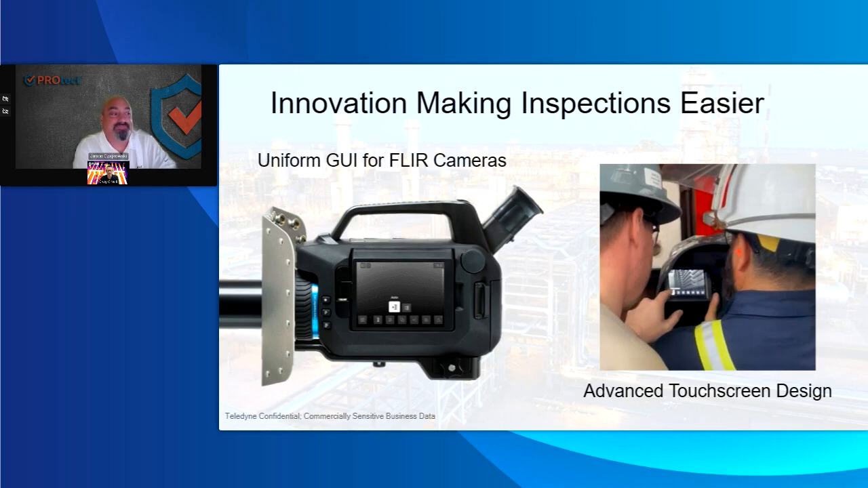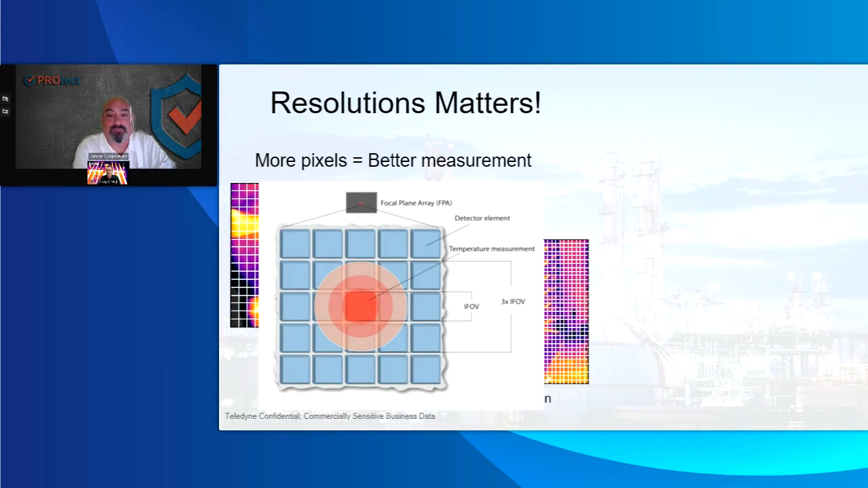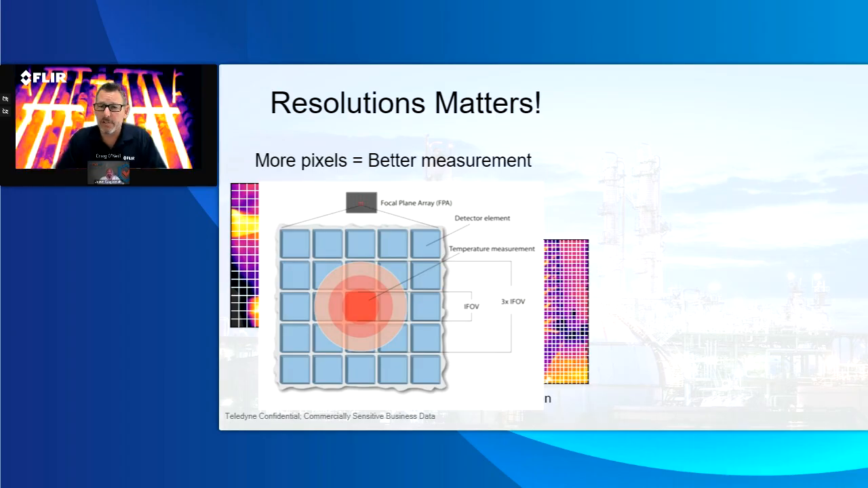Yeah. One of the biggest advantages of this is with a furnace inspection camera, the ability to have more resolution simply means you get better measurement. You can get a better measurement over a greater distance. Not to get too technical, but generally speaking, most infrared cameras would average around 9 pixels to get a spot reading, right?